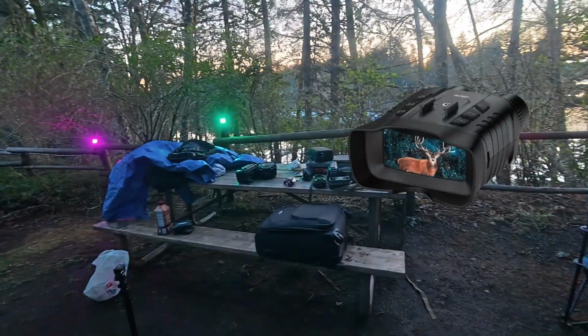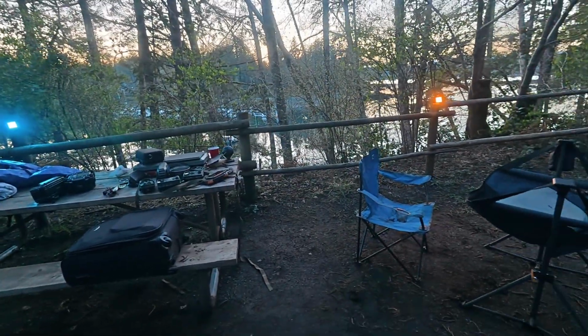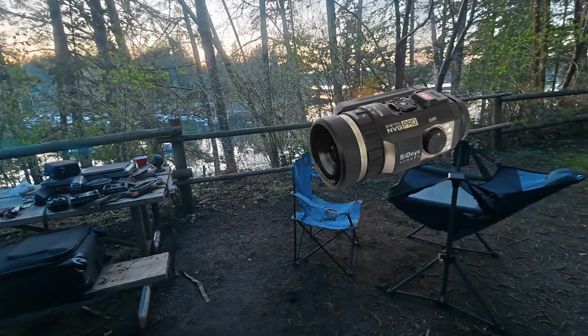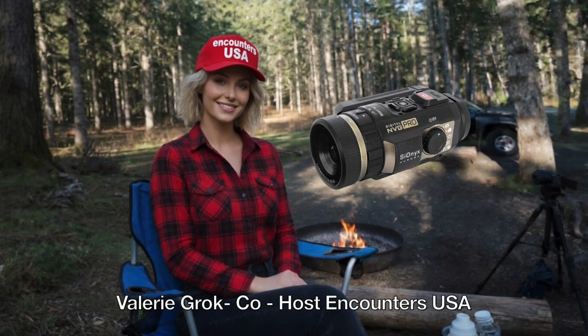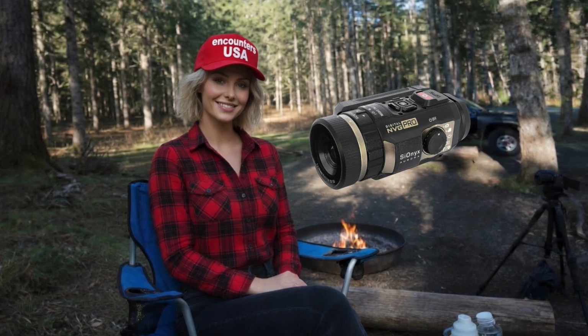So, Akaso Seamore 200 versus Psionics Aurora. My bet? Psionics wins on raw performance, better low-light sensitivity, true color in moonless dark, and that black silicone tech makes everything pop without needing much IR. It's pricier, but if you're spotting Bigfoot in pitch black, it'll see farther and clearer.